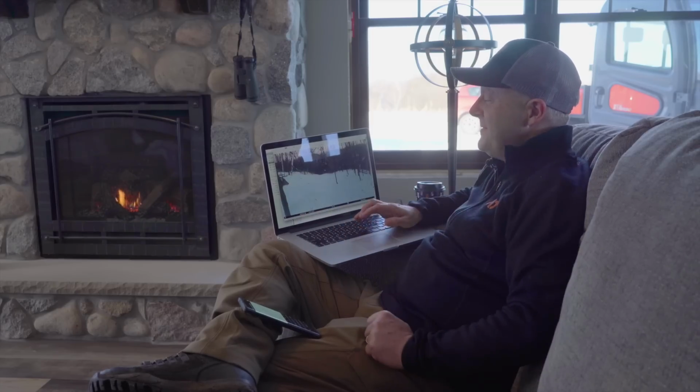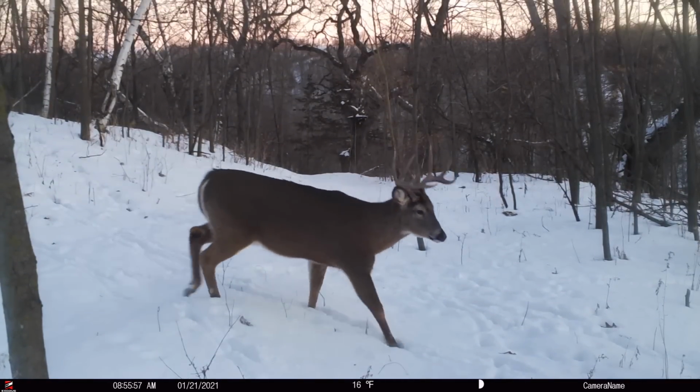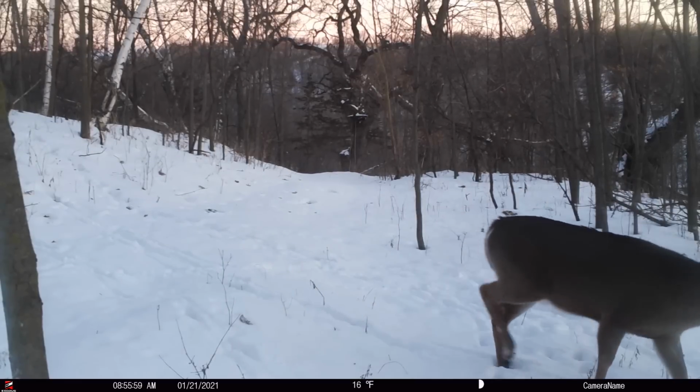And this was a cool one right here. This is a buck we've seen several times over the last couple months, a lot actually. He's around quite a bit, and he's got a short, fat body. So I thought about calling him Fatty, and I get overruled quite a bit, but Dylan suggested Costanza. So here's Costanza. He's got a little split off the right G2, and this was a video that we just picked up. It's from January 21st, 8:55 in the morning.